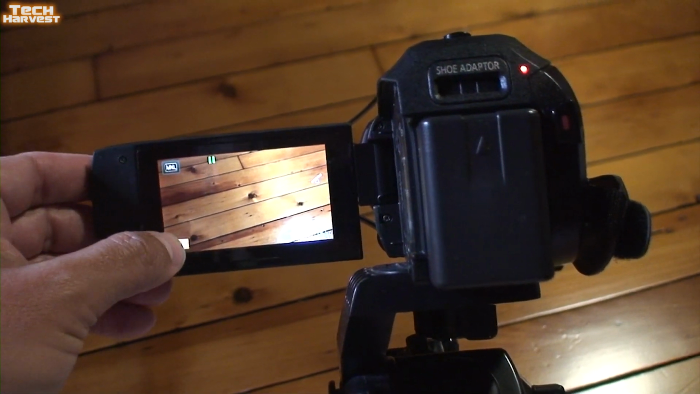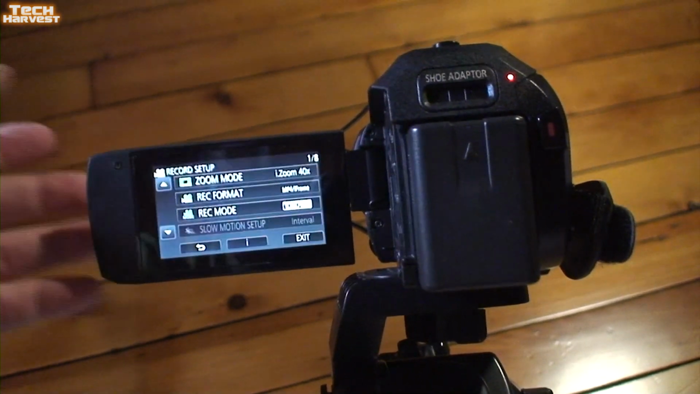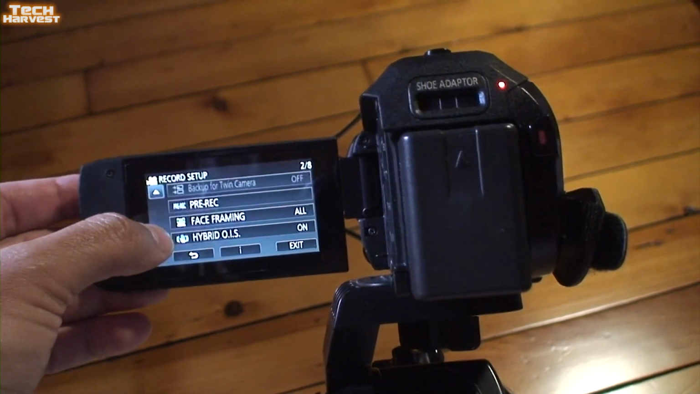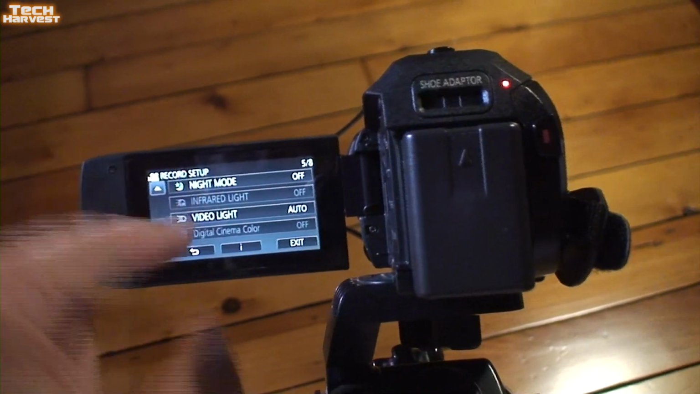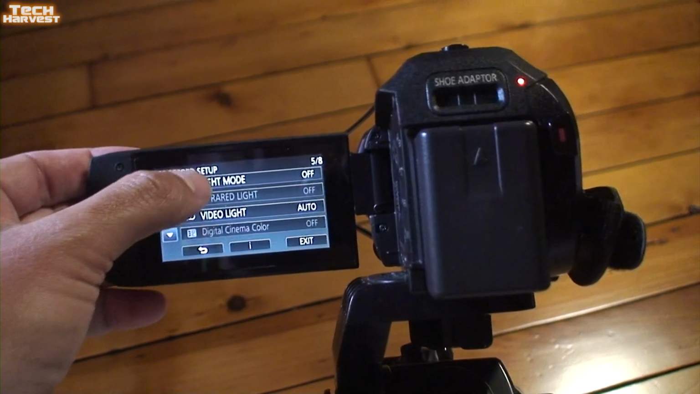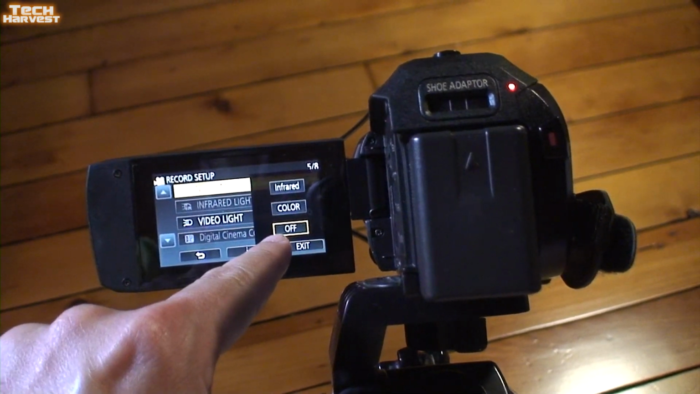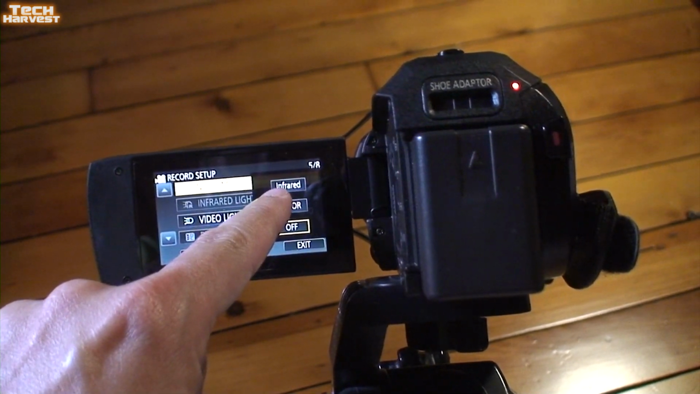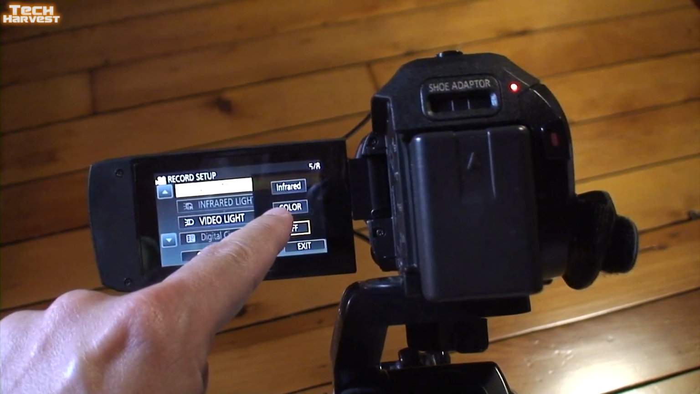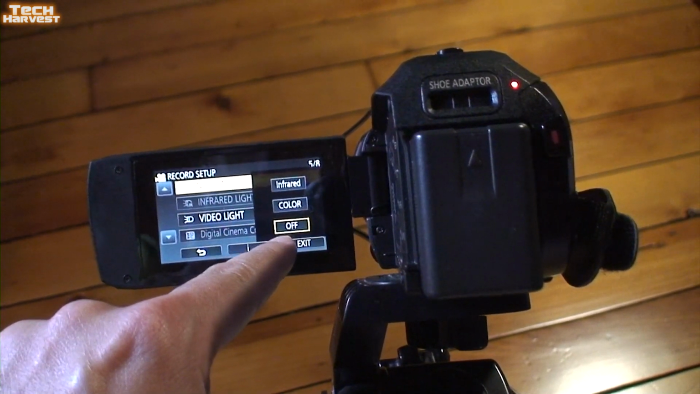The next thing you want to do is go into the menu over here and go to record setup. Then you want to scroll down until you see night mode right here. Right now it's off, but you want to click on that. Now you have three selections here. The first of which is infrared, which we're going to take a look at in this video. The second of which is color. And then, of course, the last of which is off.